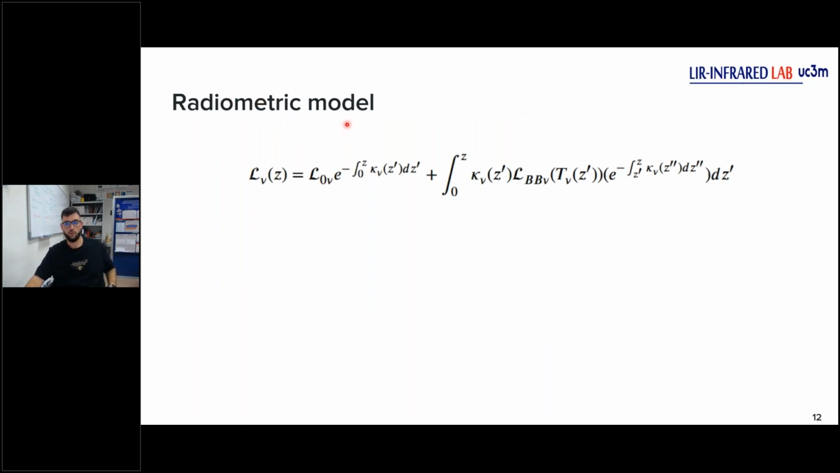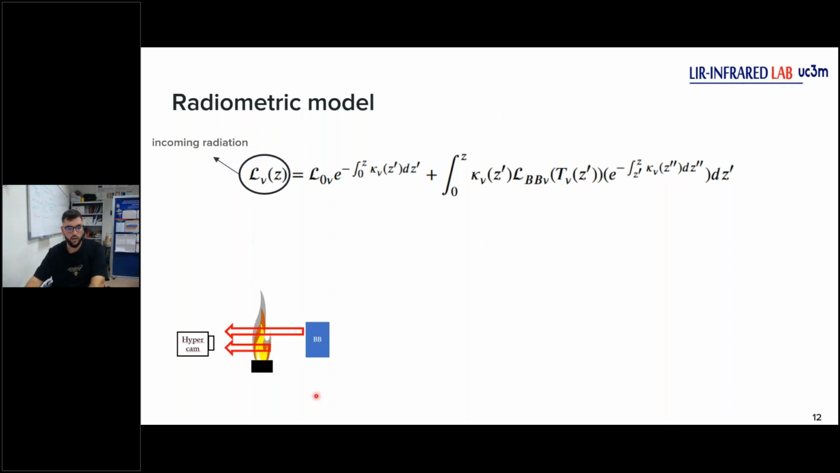The first point, I will start with the model, is the radiometric model. We have the radiative transfer equation, a big equation that has two terms, one for the emission of the background, and the second one, the integral term, for the emission of the gases. If we go term by term, the first is the incoming radiation to the detector. The second one is the background radiation. In our case, it is the black body radiation, this arrow. This radiation suffers a transmittance effect, because it crosses a medium, then the flame, and then the medium. This is the transmittance.